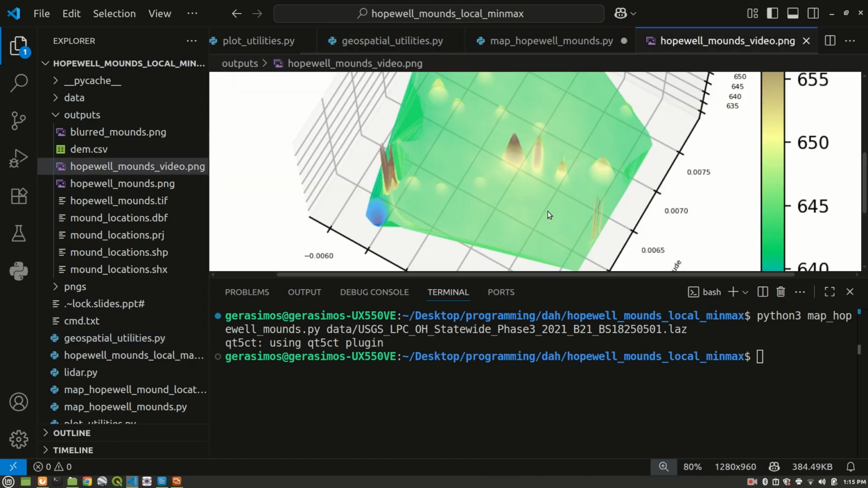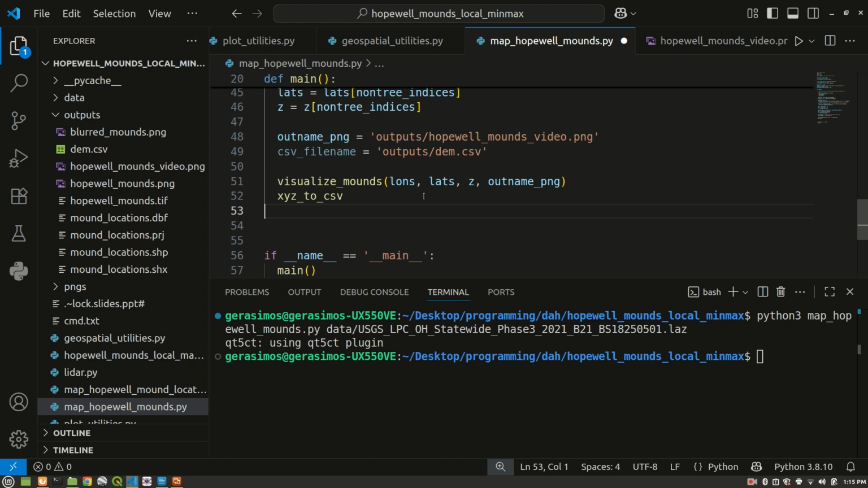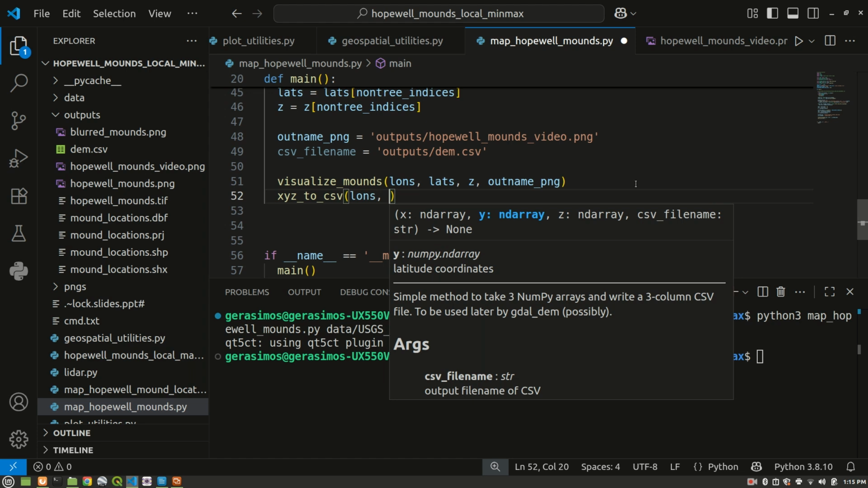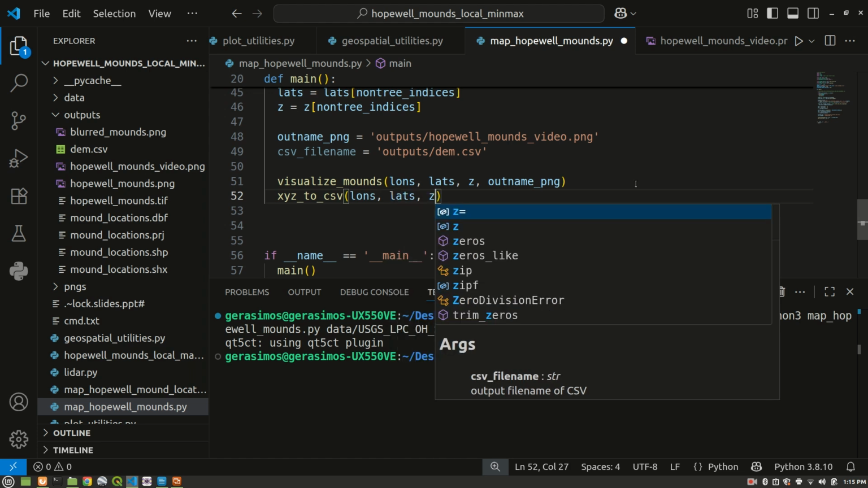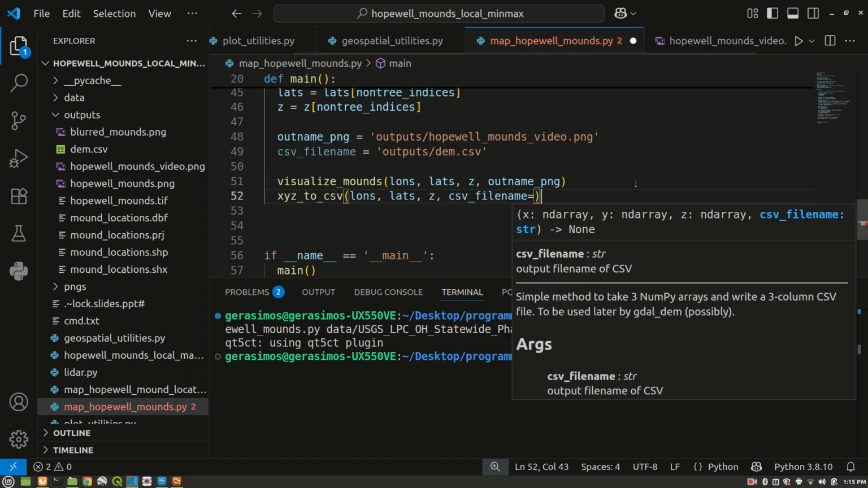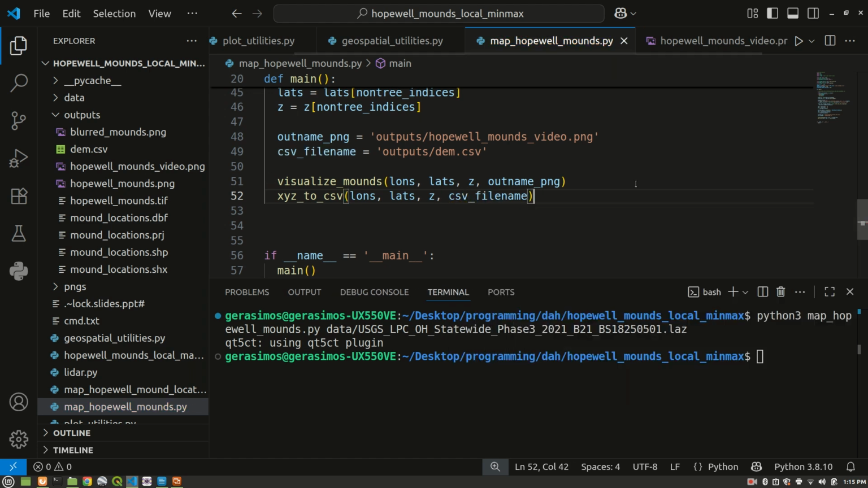We can pass in our longitudes, the latitudes, the z values, elevation, as well as our CSV file name. I think that should work fine.